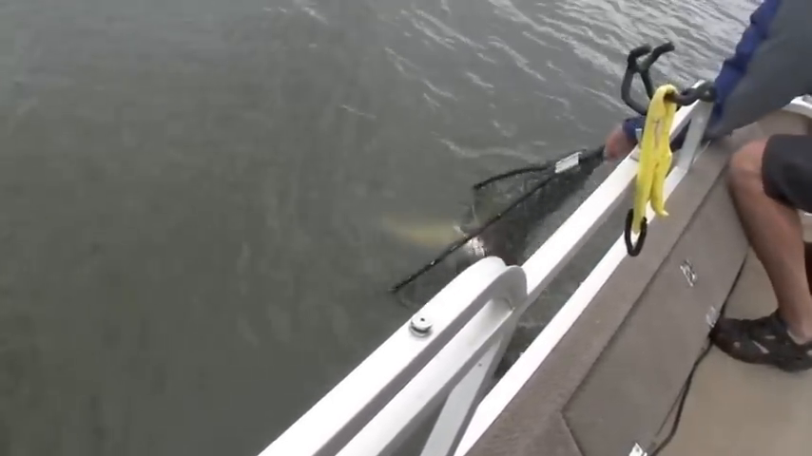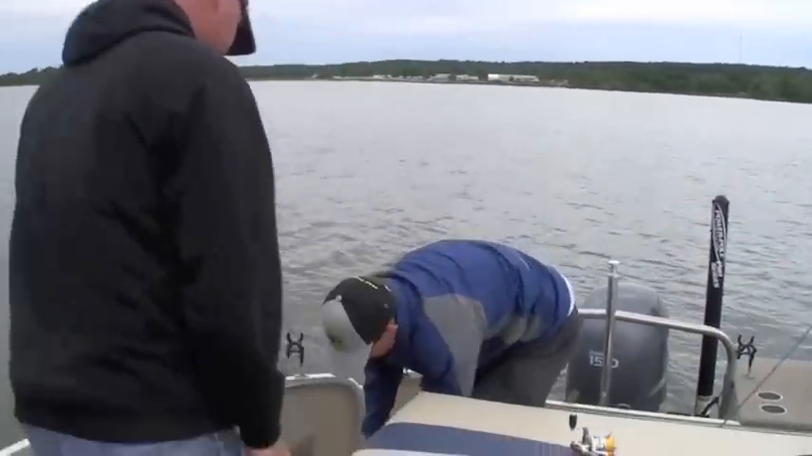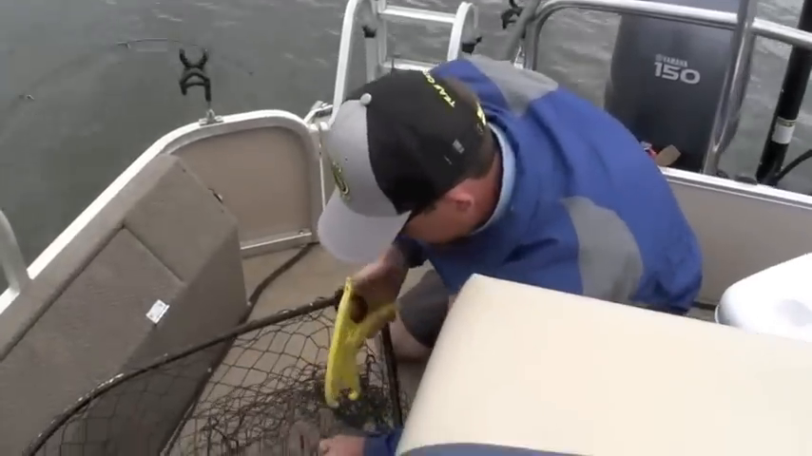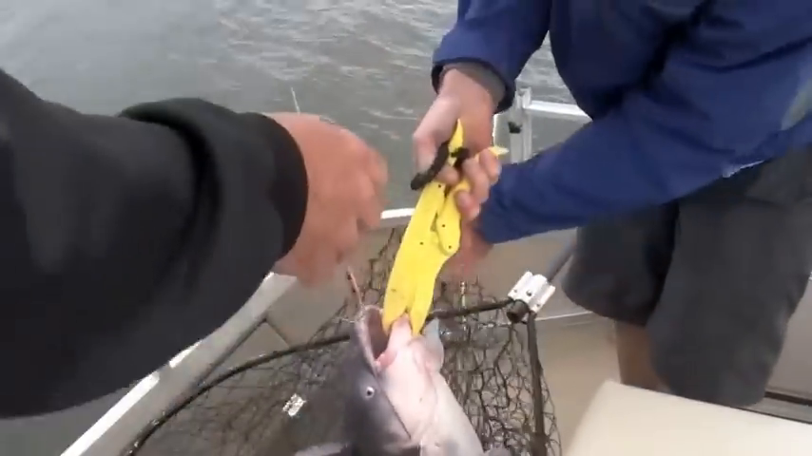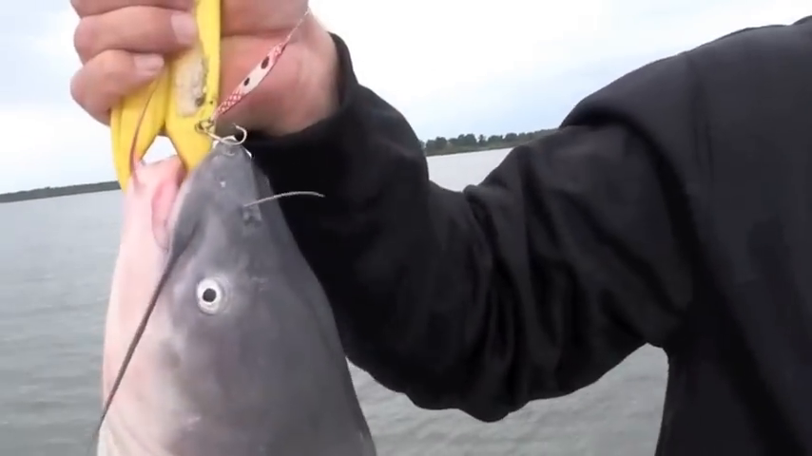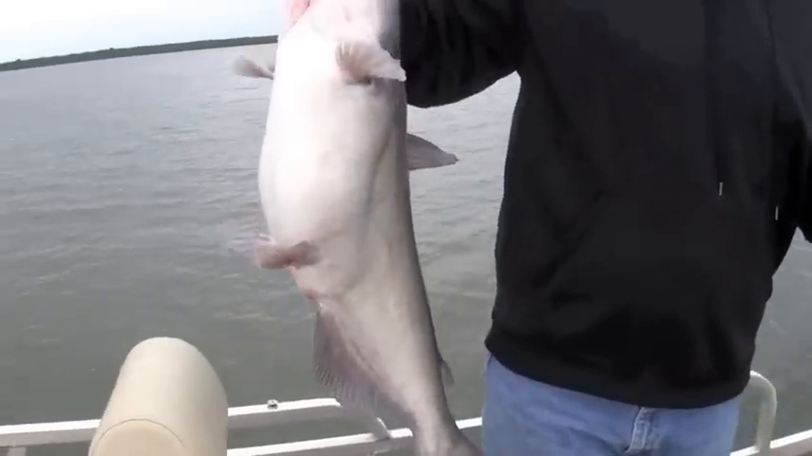There he is, nice blue cat. Outstanding. Lance dipped him up. This is our good friend Lance from Lance's Guide Service over on Oologah Lake. He's over here fun fishing with JR and I today, and look at there, boy, you can't beat that. That's the 1/2 ounce red bendable minnow, and JR's got just a tiny little bend in it right there, not very much, and that's a nice healthy blue catfish here on Grand Lake.